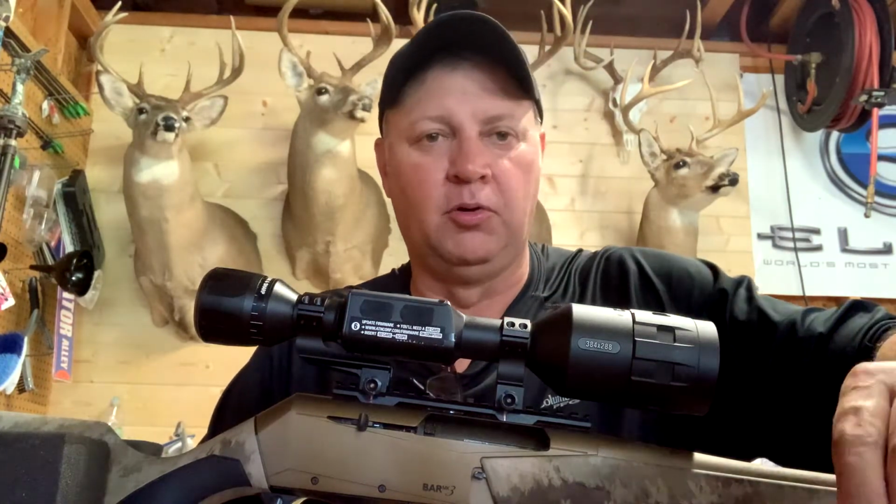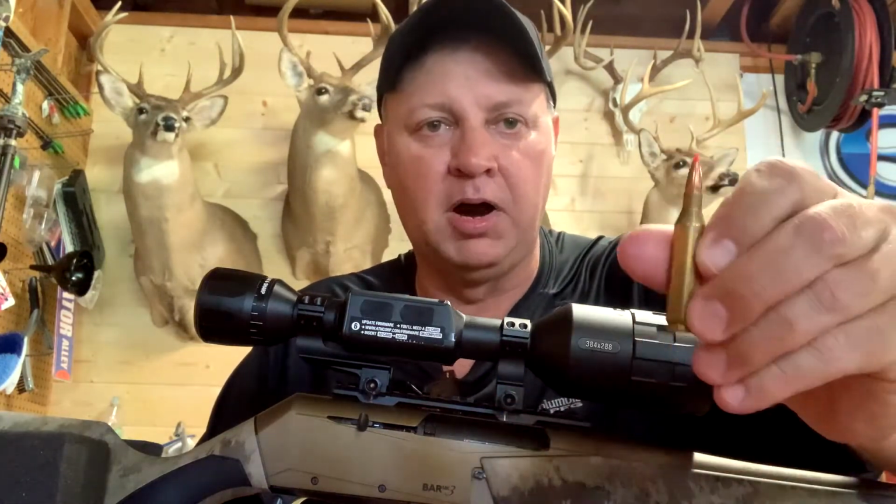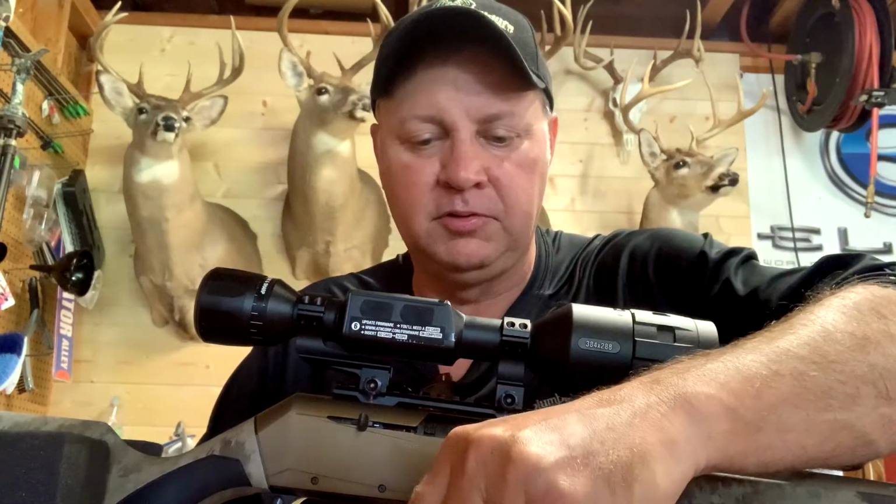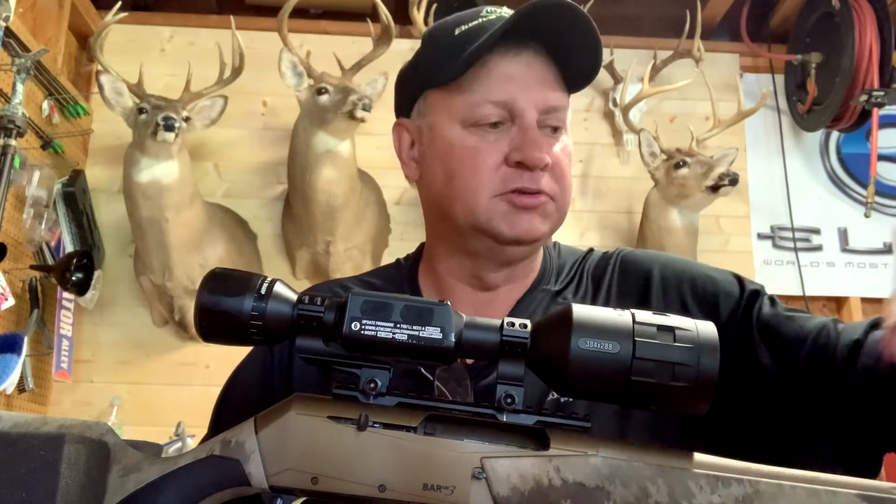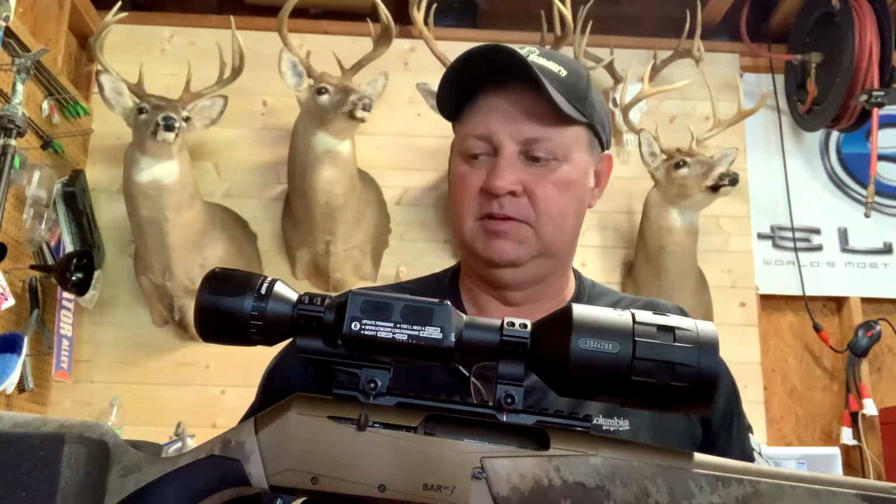Got our first kill on the new thermal, matched up with a .243 Browning BAR, Hell's Canyon edition. We were using a Hornady full bore, 80 grain, polymer tip. Man, awesome round. Trail cameras, I'm telling you, we knew exactly where the hogs were coming in. They read the playbook perfectly.